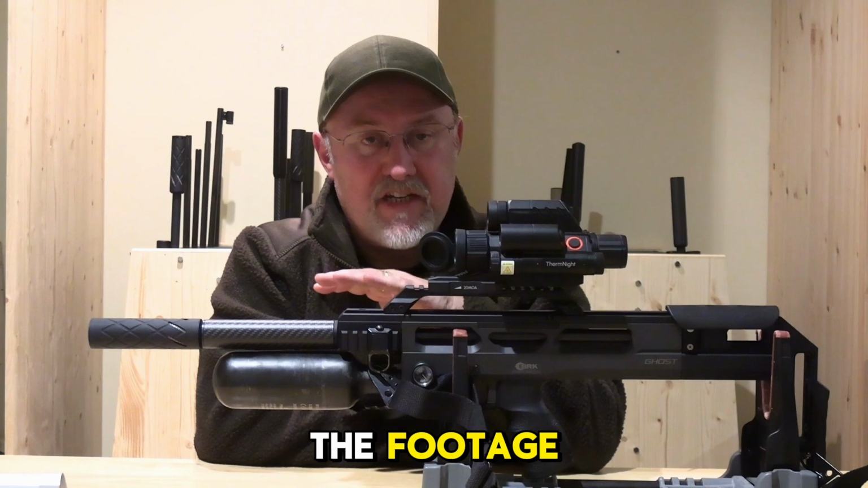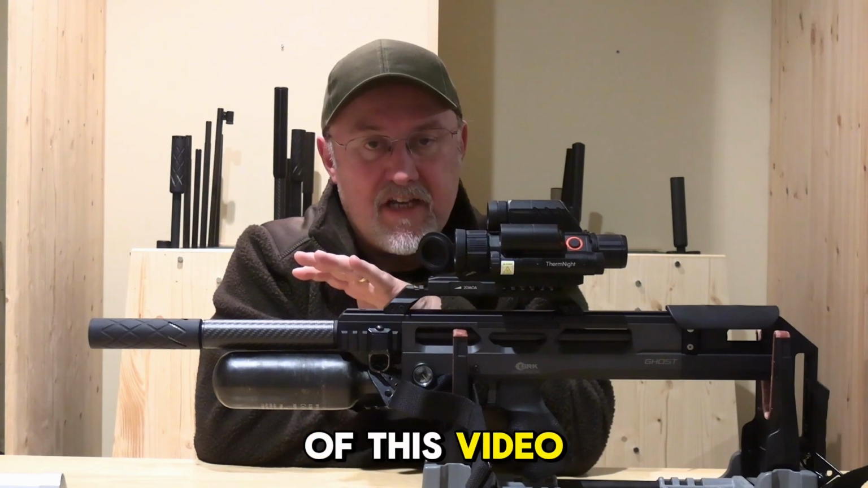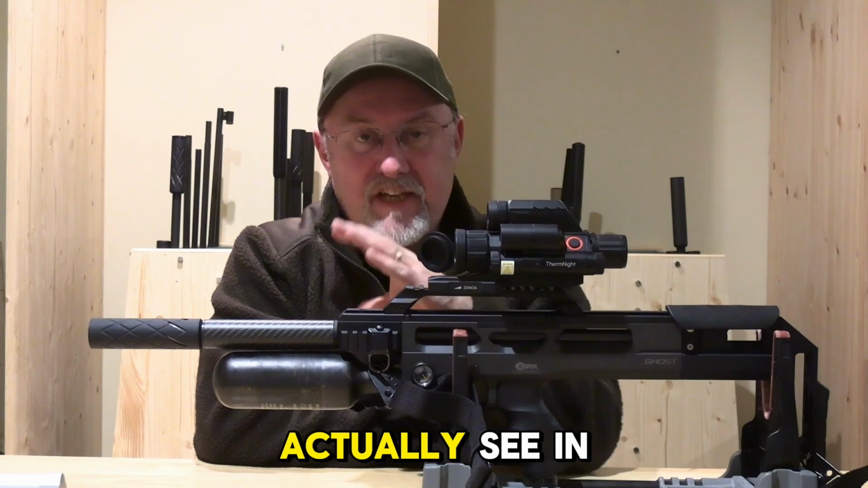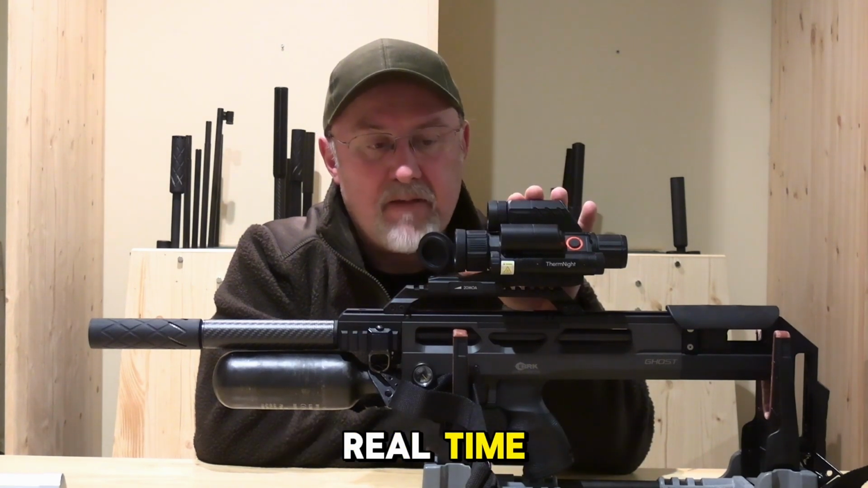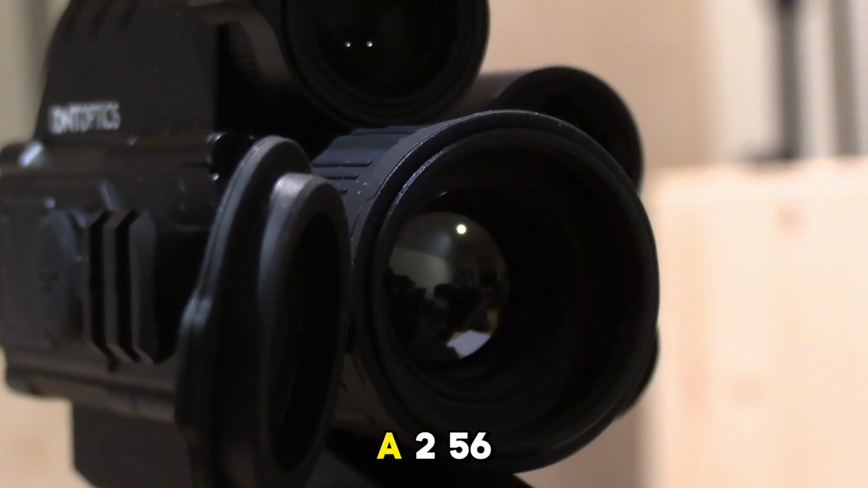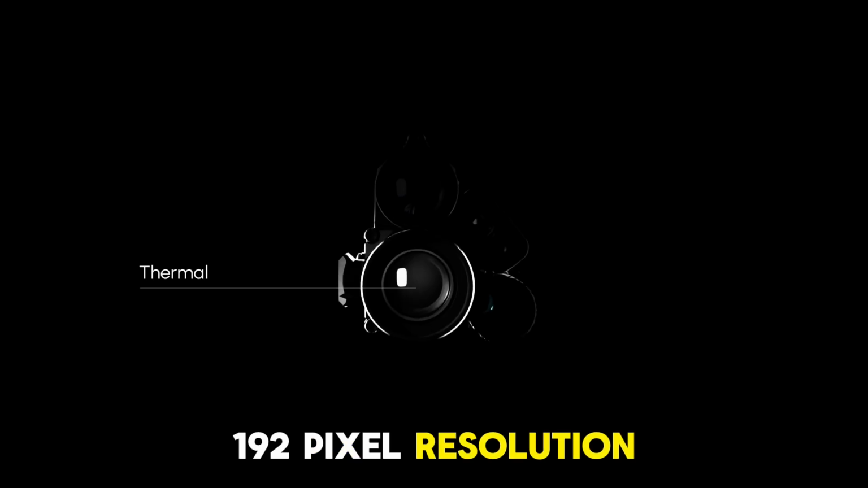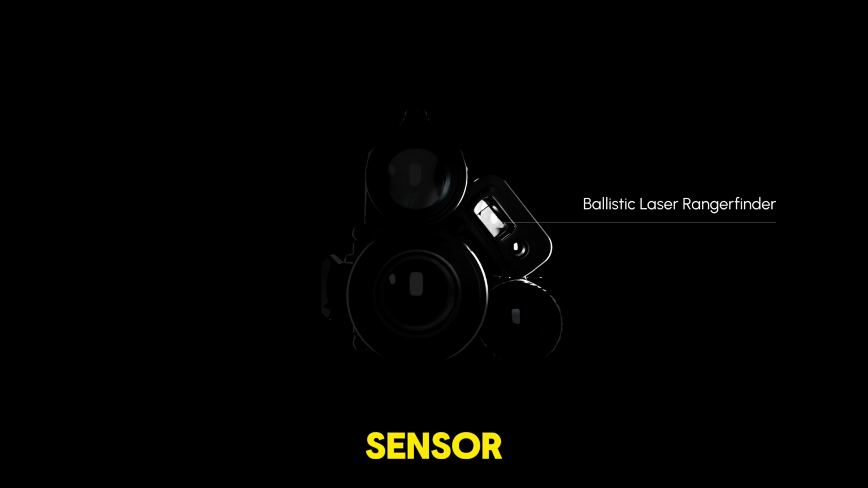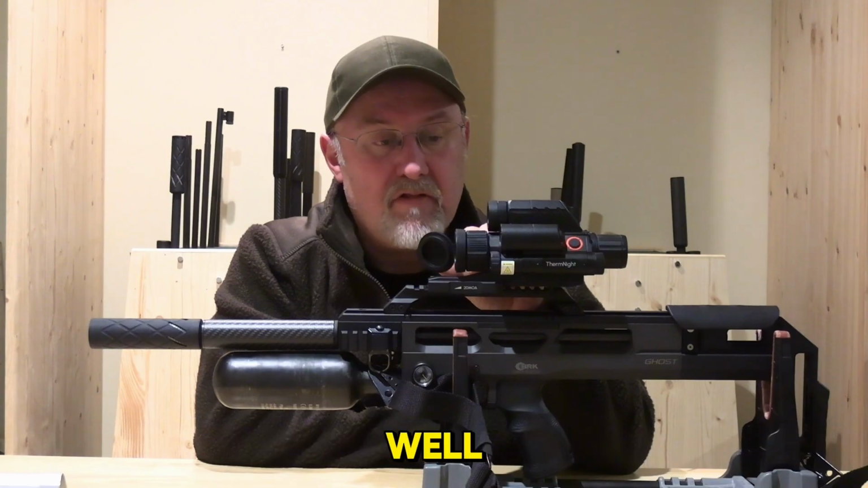So when you see the footage in the rest of this video, that is ever so slightly lower quality than what you would actually see using the scope in real time. And then the thermal function is a 256 by 192 pixel resolution with a 25 NETD thermal sensor. Trust me, it works really, really well.